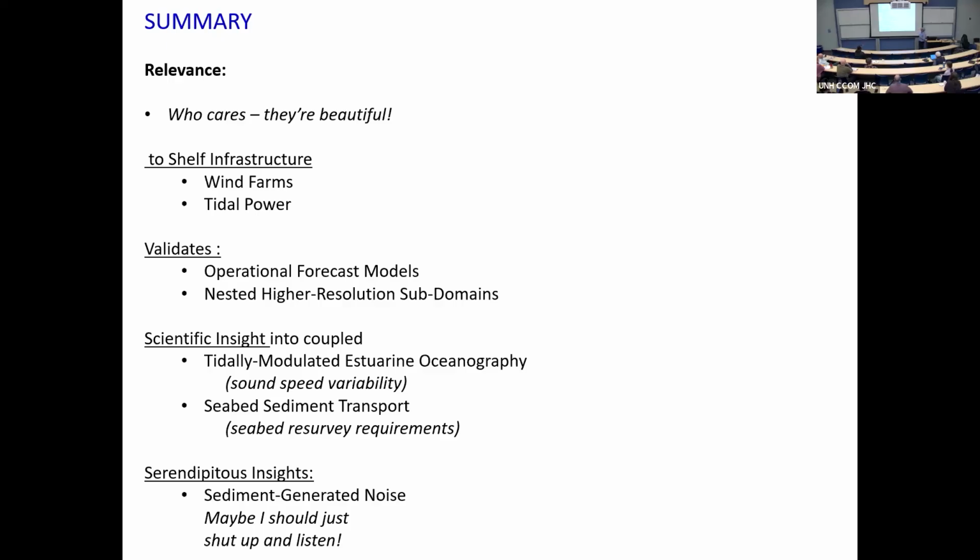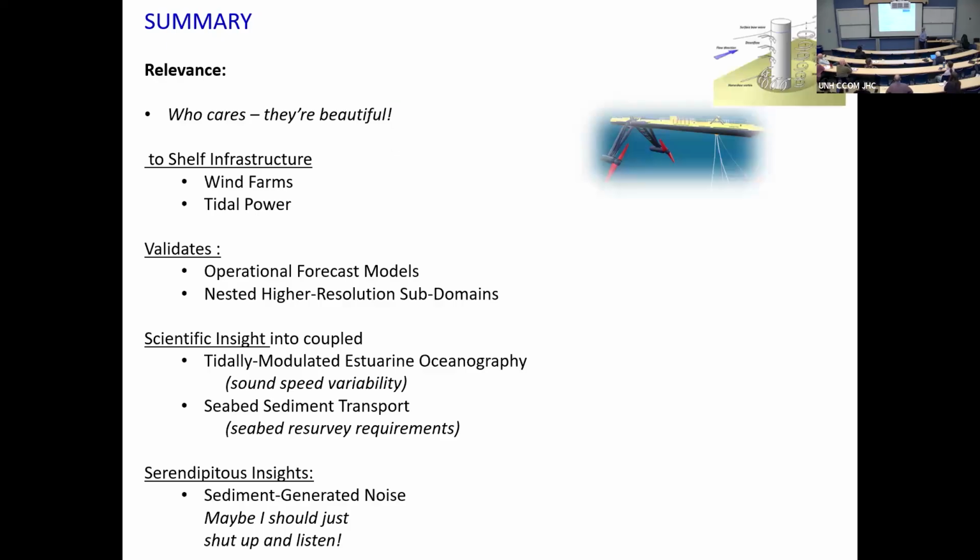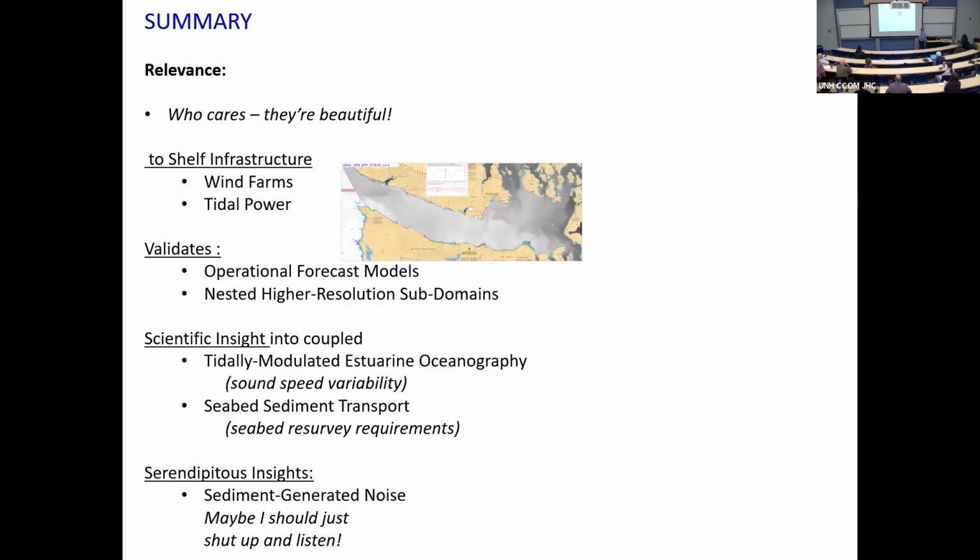But okay, let's have some relevance. Shelf infrastructure. The dunes are beautiful, no question. But it's the wind farm scour that is driving a lot of the work in the North Sea. Less so in the Baltic, just because there's less tides, but there's still plenty of currents. And tidal power. I'm really excited. I'm sure Martin knows much more about it than I do, but this really seems to be finally maturing here. But it's these operational forecast models.